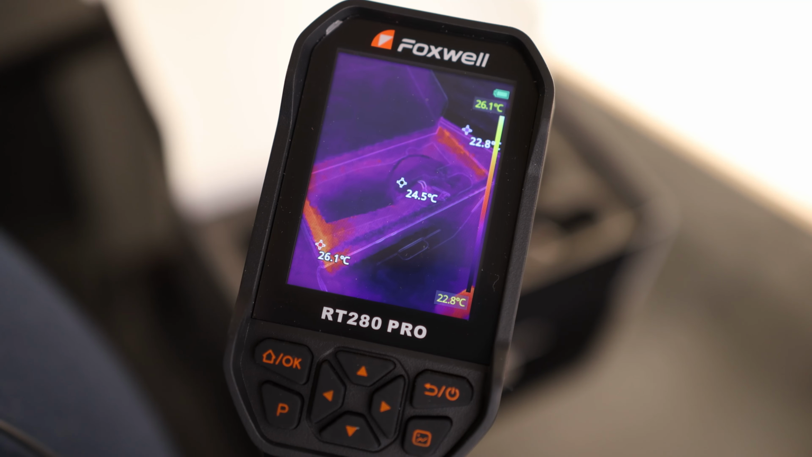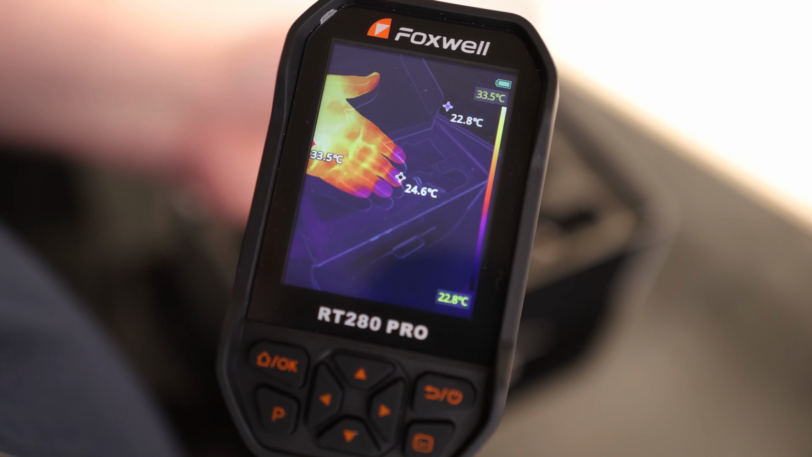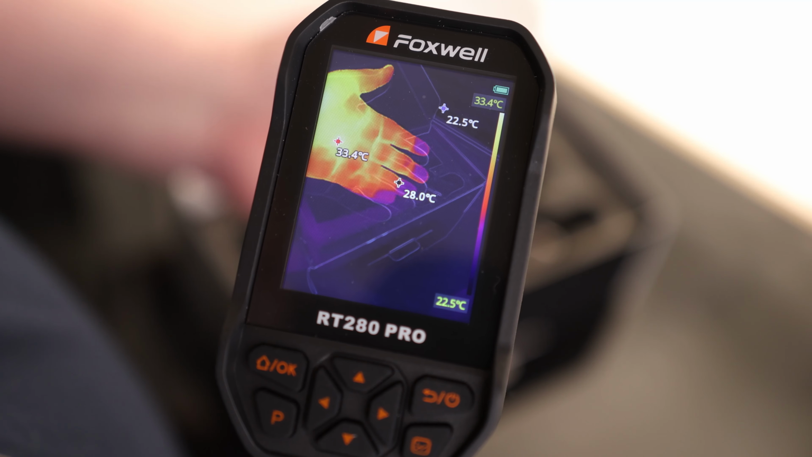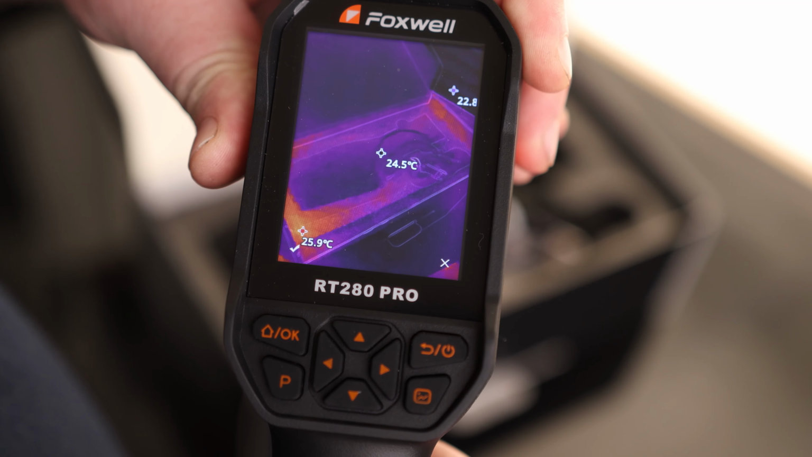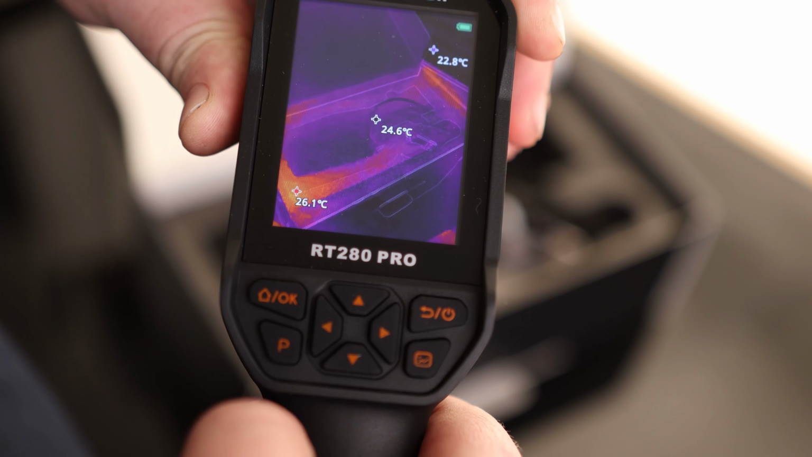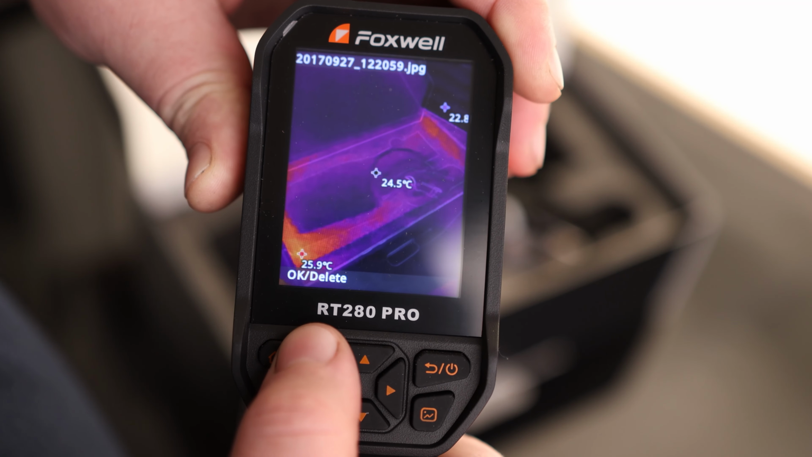Now it's got a very nice looking display on that, and I do appreciate they got that outline on there so that we can actually see what we're looking at through that thermal. Very nice resolution on there. If we hit the trigger, that will take a picture. We can cancel it there or save it right there. If we hit the menu, hit that again, and there we can see that picture.